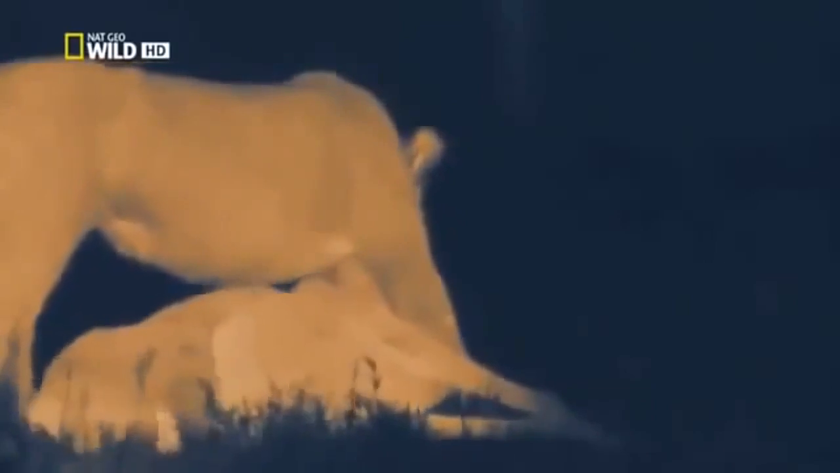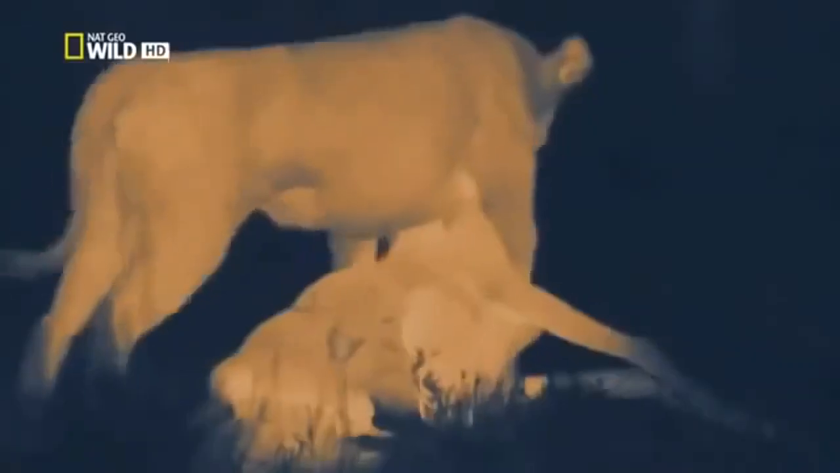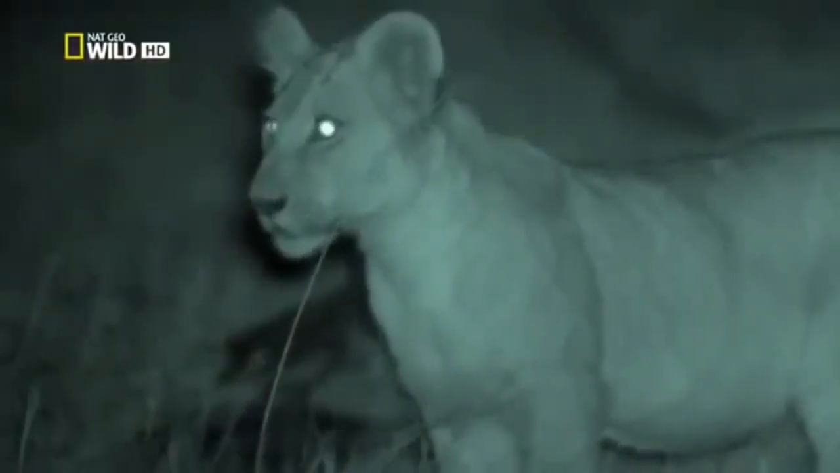The chaser can hear the desperate bleat of a topi. She heads towards the sounds of a struggle. The catcher squeezes the topi's windpipe in a death grip. In the darkness, the cubs can hear that their mothers have made a kill. But they won't move until they're called.